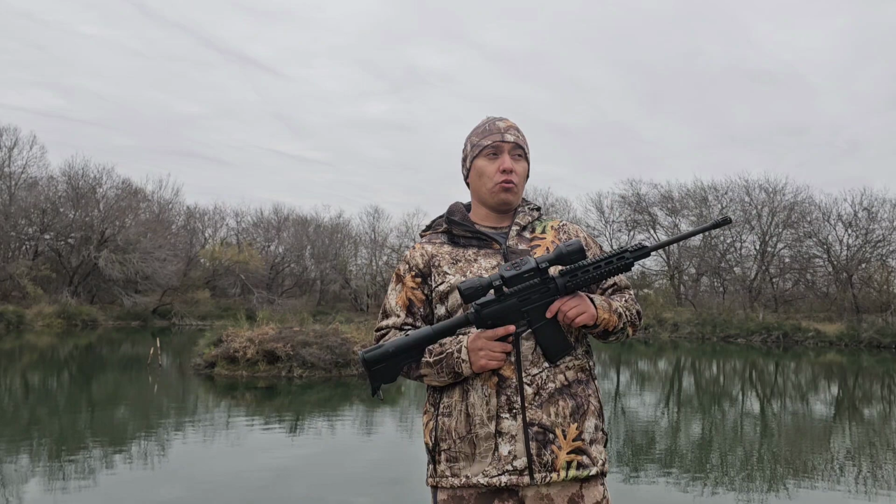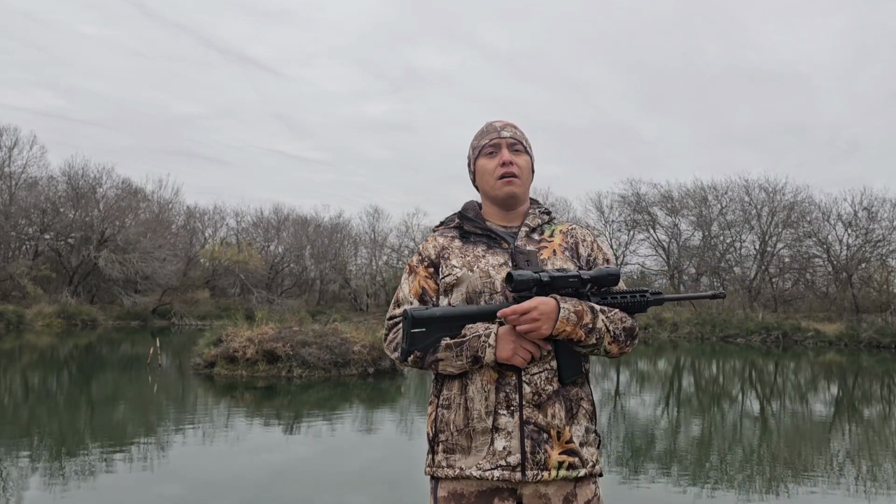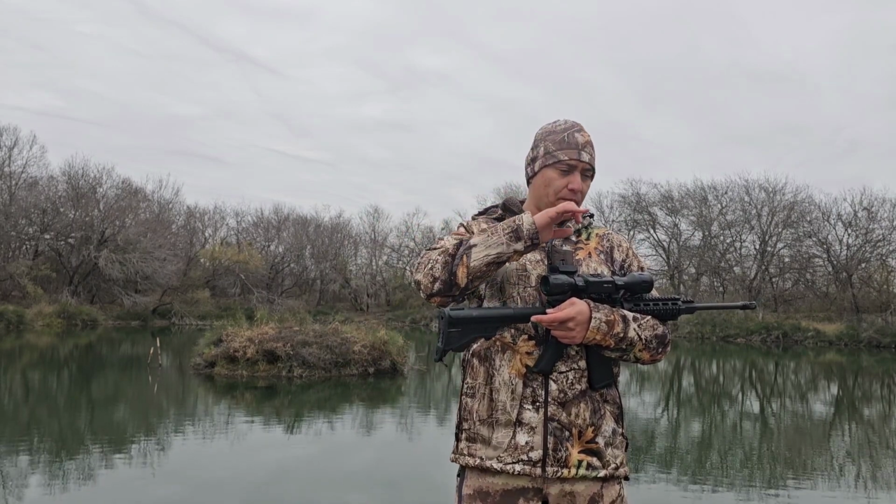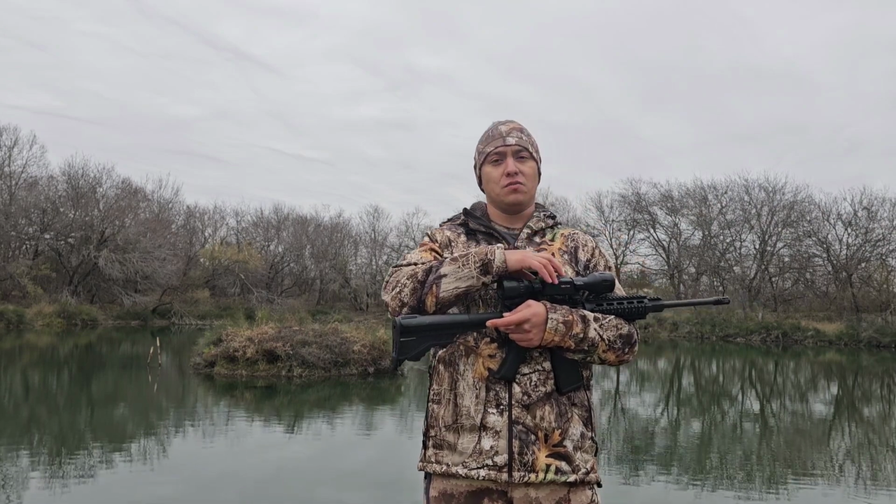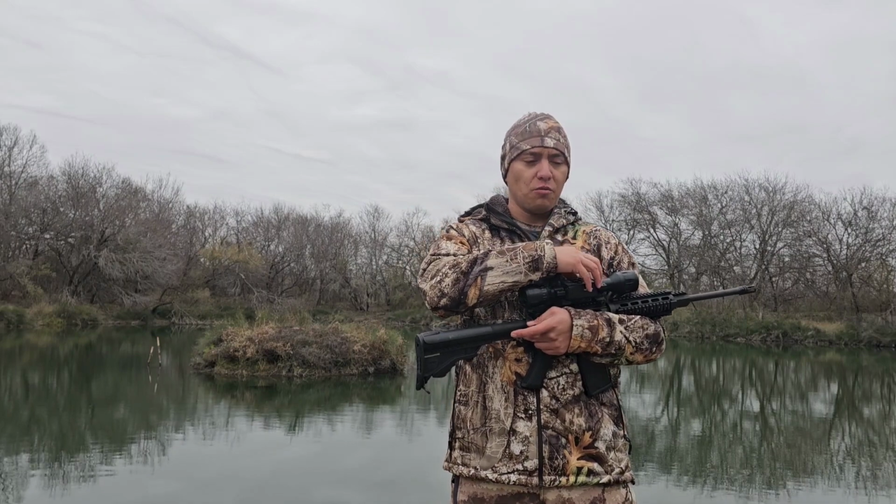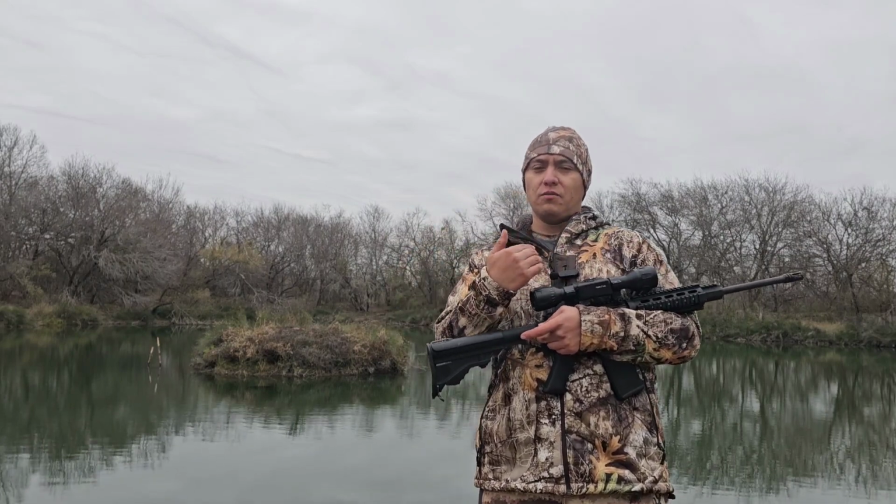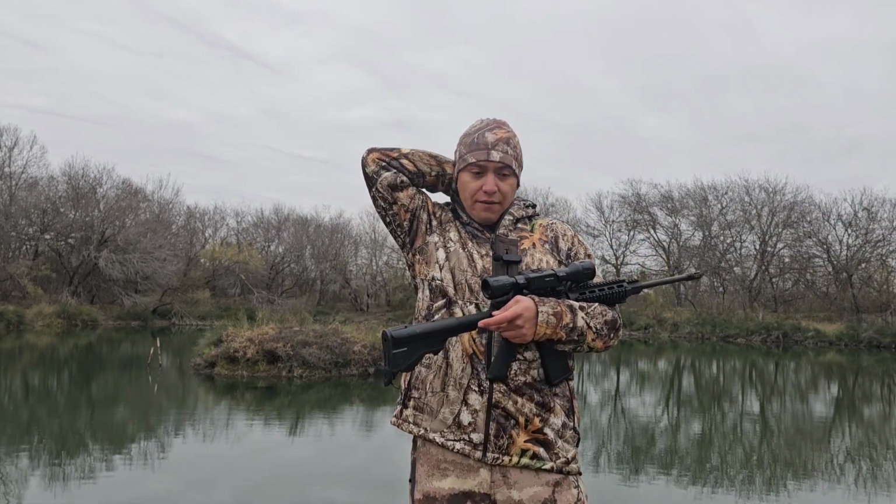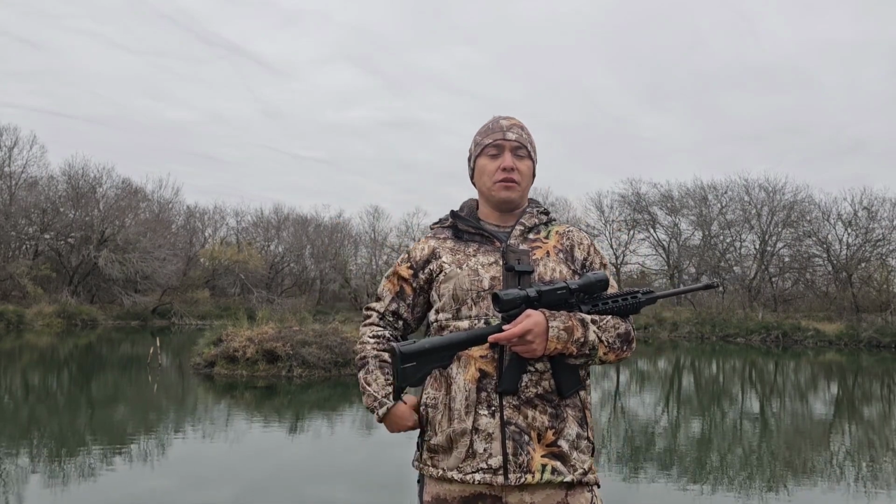I've had this rifle for quite a while already as well. Now, if you tune into the channel, then you'll know that I had not a thermal, I had a night vision setup on this one. So since then, that's the only thing I've upgraded is into a thermal. I've switched out the night vision for a thermal just to see what it's like to hunt with a thermal. So far, I like it. I do still have the night vision. I just haven't set it up on any other rifle yet.